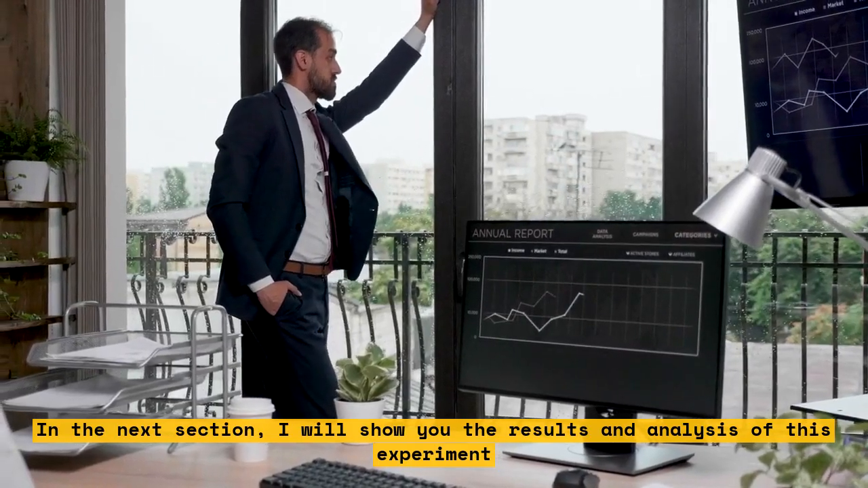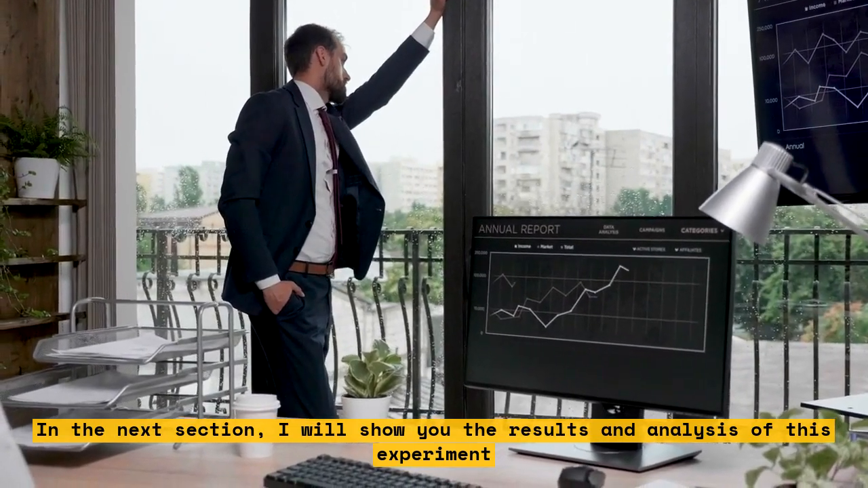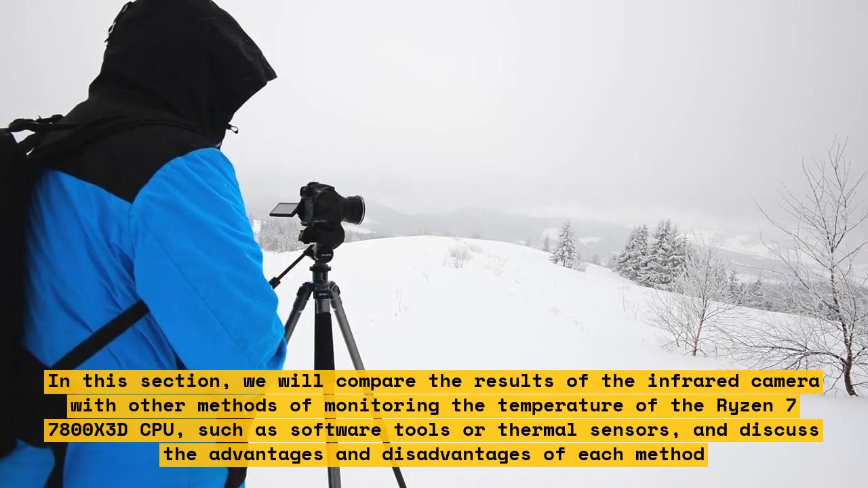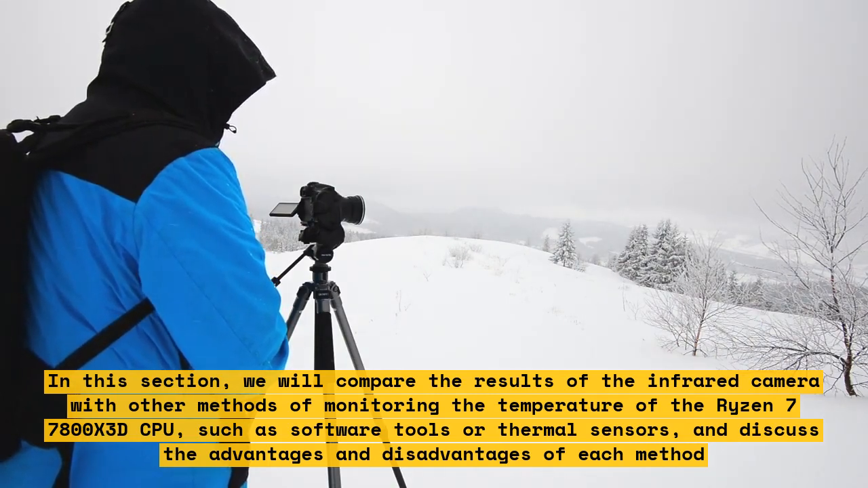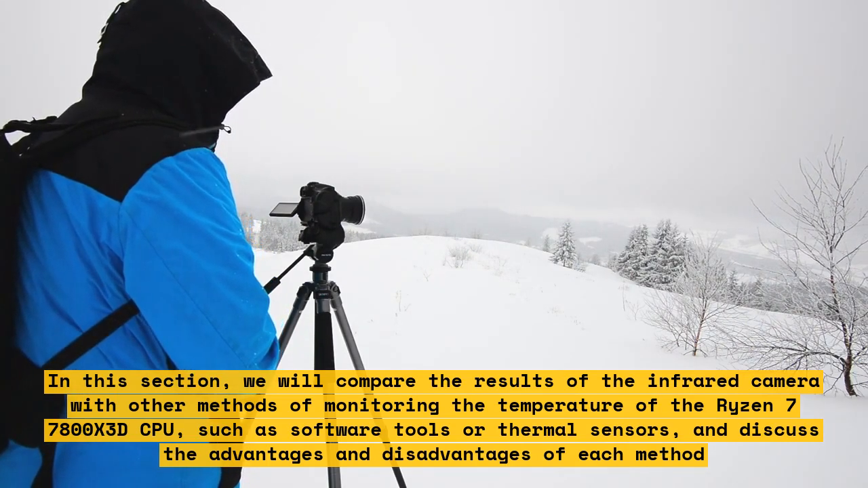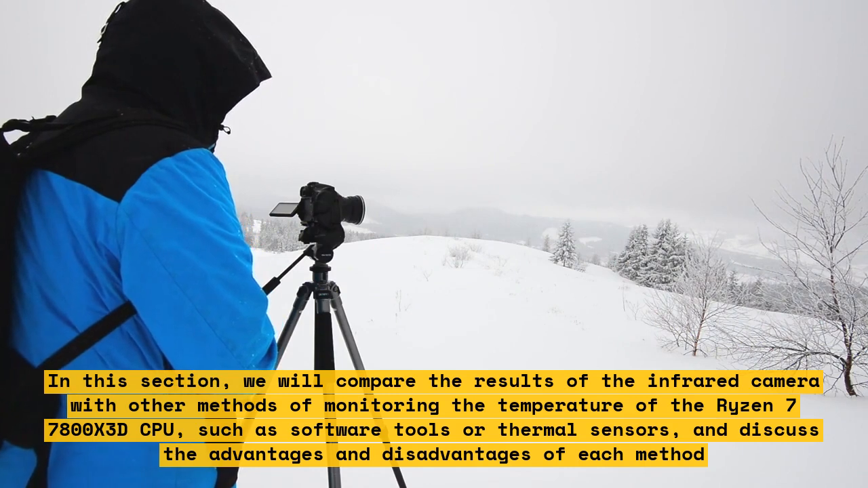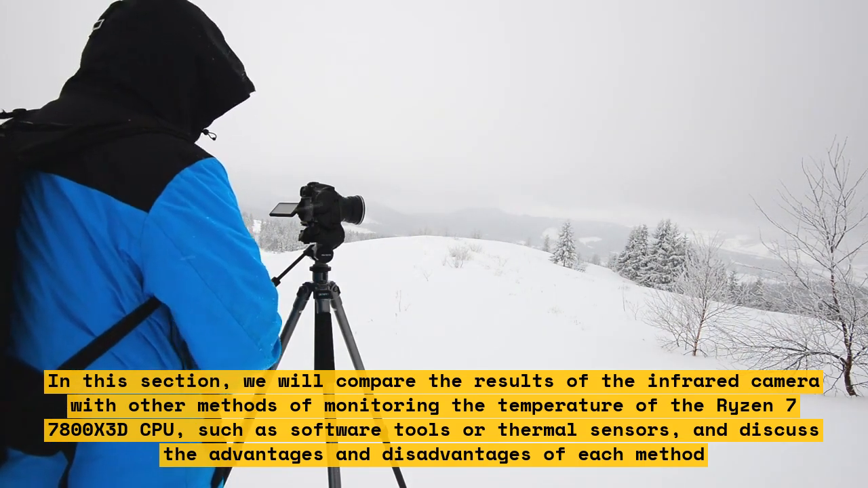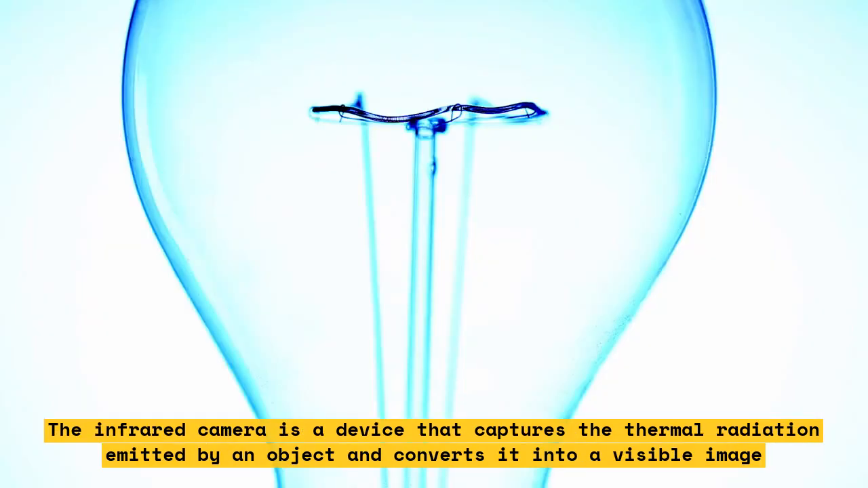In this section, we will compare the results of the infrared camera with other methods of monitoring the temperature of the Ryzen 7 7800X 3D CPU, such as software tools or thermal sensors, and discuss the advantages and disadvantages of each method. The infrared camera is a device that captures the thermal radiation emitted by an object and converts it into a visible image.